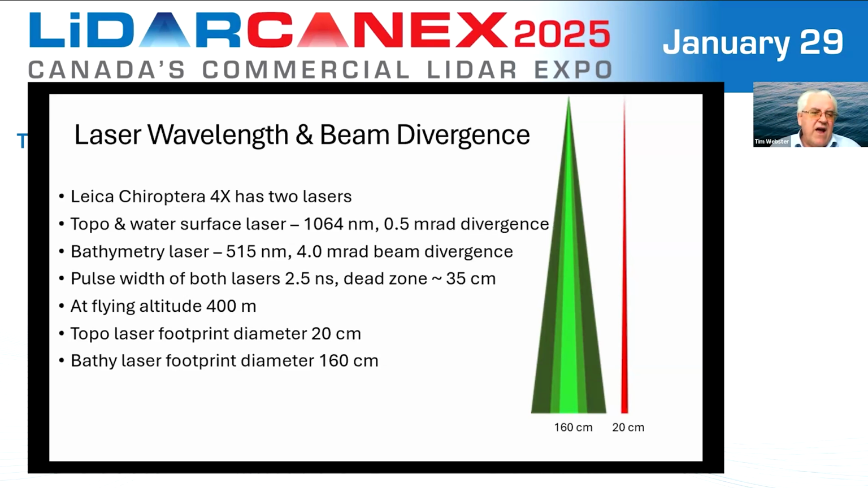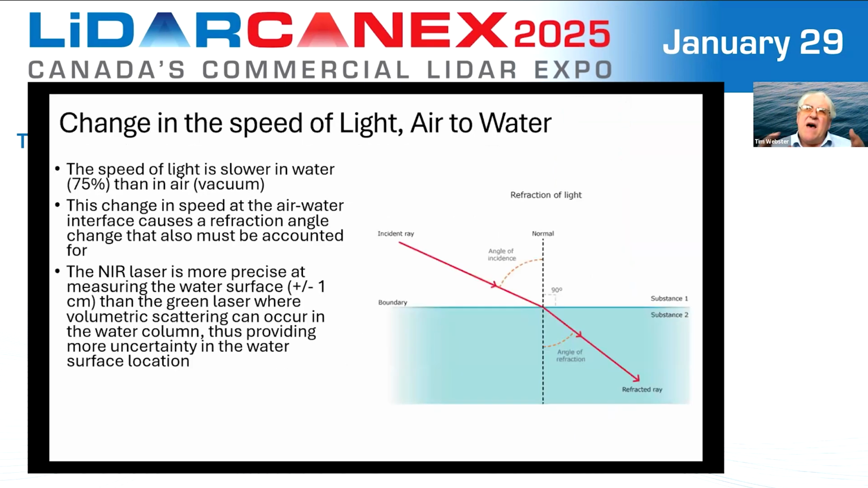So at a typical survey altitude of 400 meters, the topo laser has a 20 centimeter beam diameter laser footprint, whereas the bathy laser has a 160 centimeter footprint. Now, with bathymetric lidars, it's important to consider the effect of moving that laser pulse from air into water. So the speed of light is much slower in water than it is in air. In air, we assume it's a vacuum, but it's slower by about 25% as it moves into water.